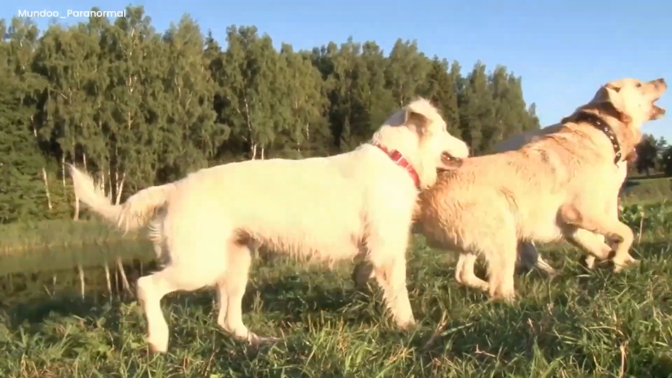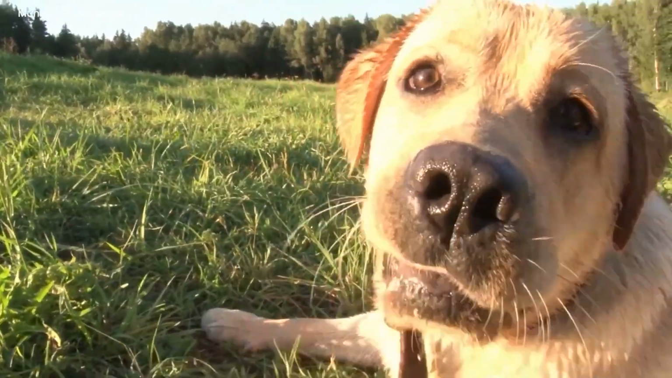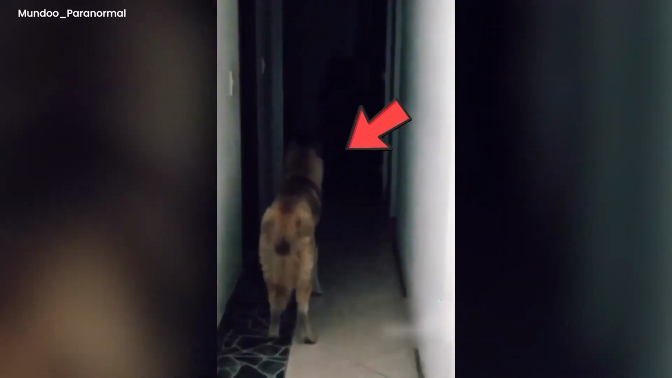Dogs, like humans, possess an inherent survival instinct, an innate ability to sense danger. This encounter with the enigmatic darkness has left an indelible mark, reminding him to be cautious and vigilant in his exploration of the unfamiliar.